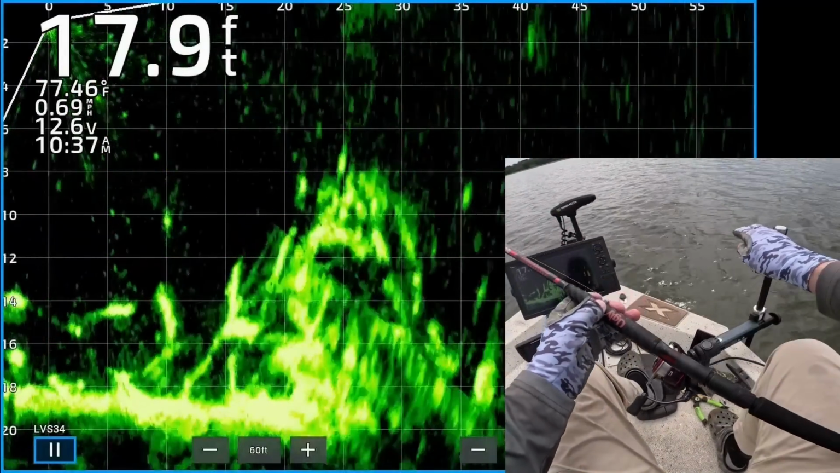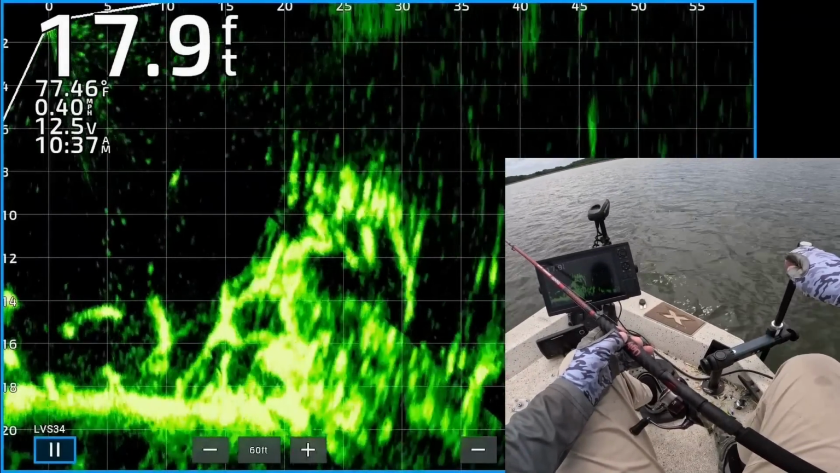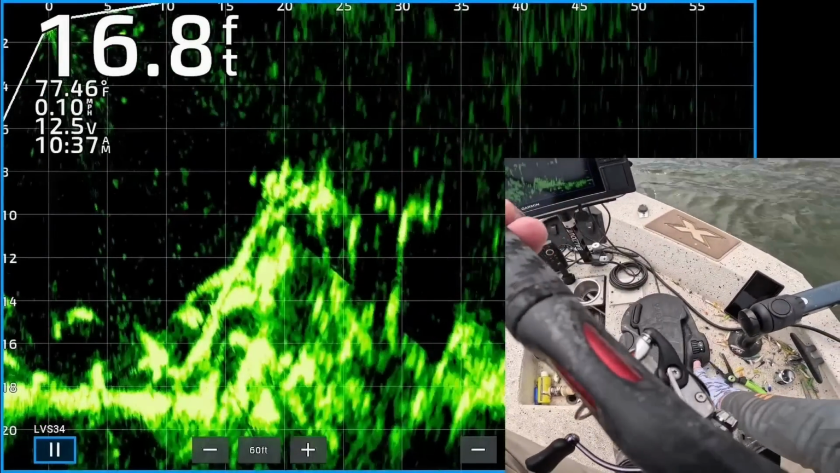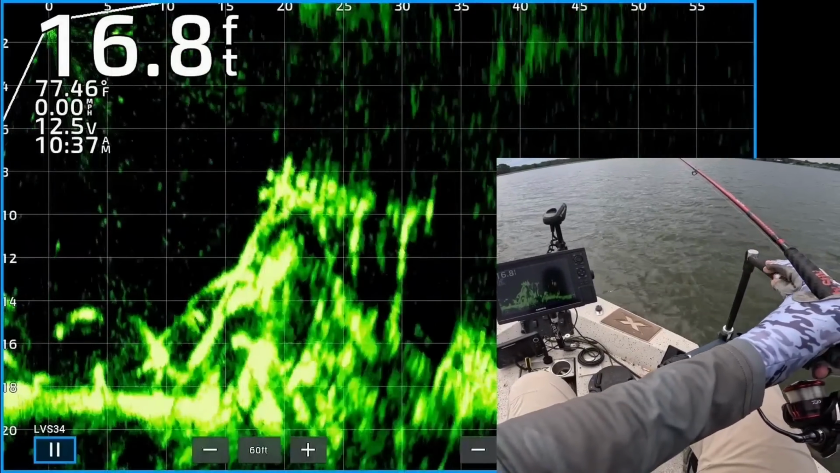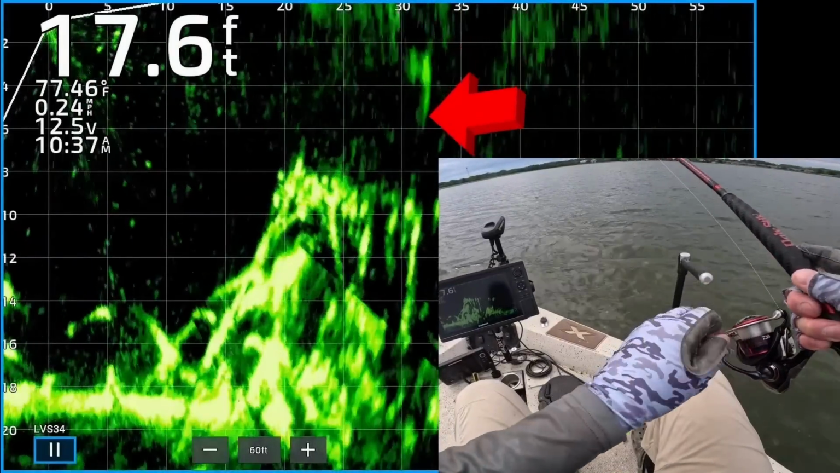I'm going to cast it back in there. They're hanging out right in the tops of the brush. Let's hang out here for a minute. There's a bunch of good fish in there. All right, let's get it in there. Put it right up in there. There's my jig and weight.